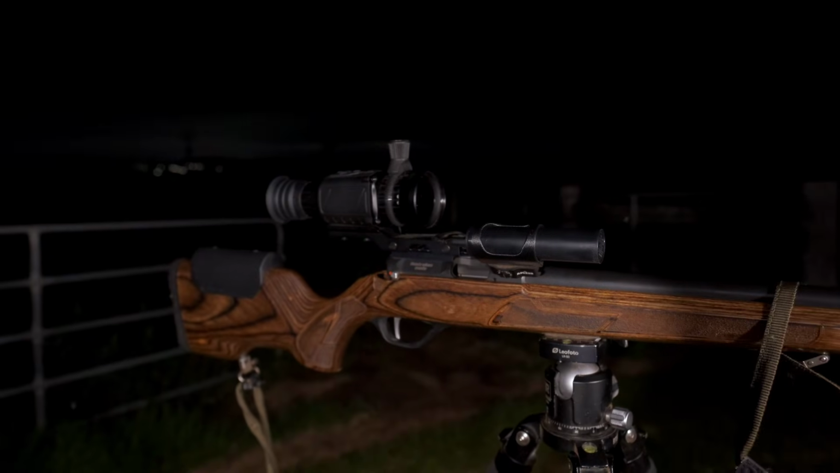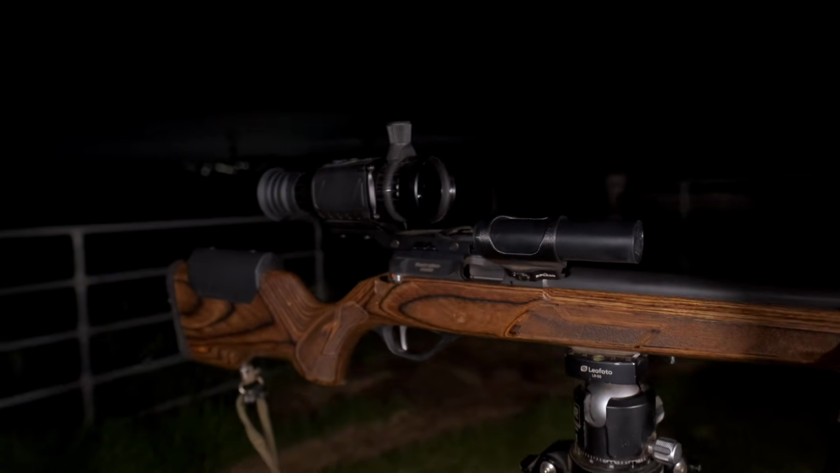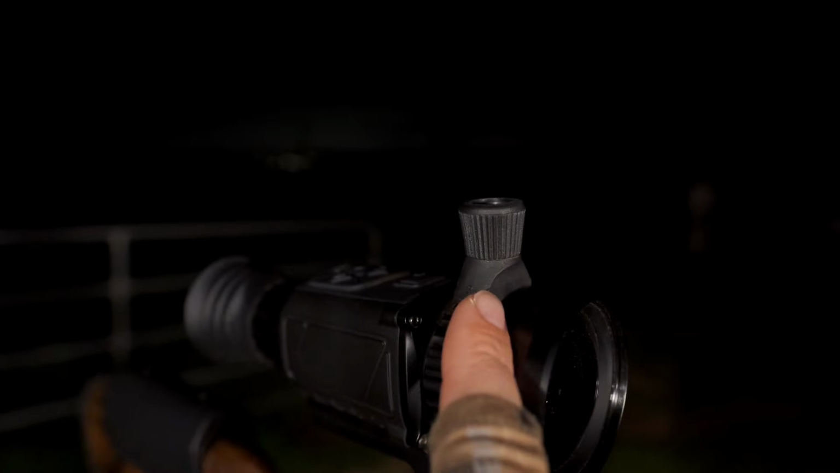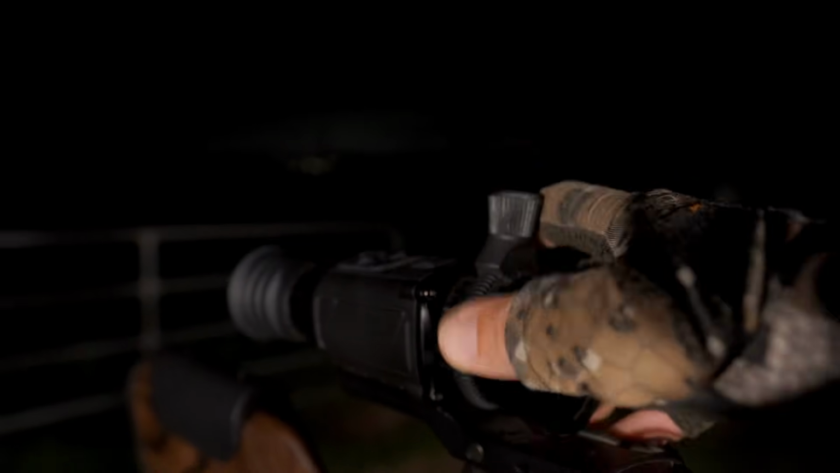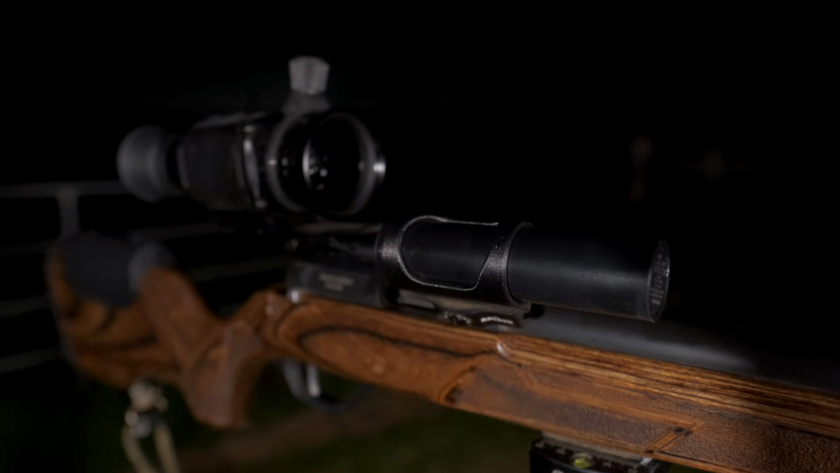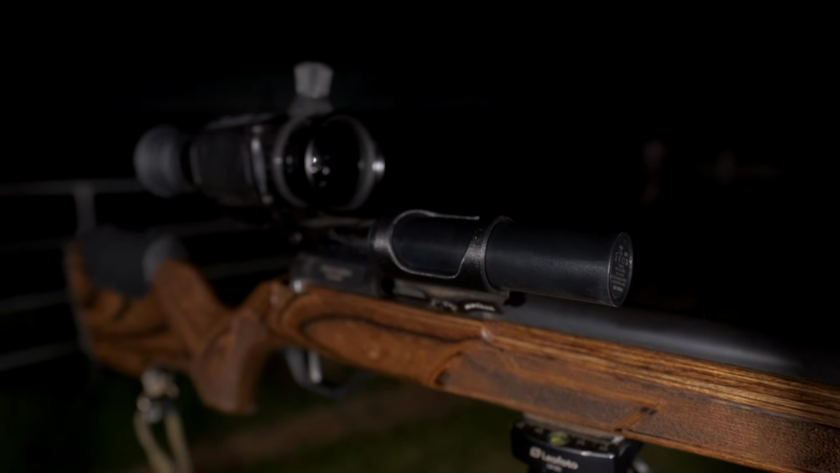Last time I ran this TQ50, I got a heap of questions what I've got on it. So up on the top here, that's a little fishing coaster. That just helps with the focusing. And this bit here, it's just an external battery pack so I can run it a bit longer.